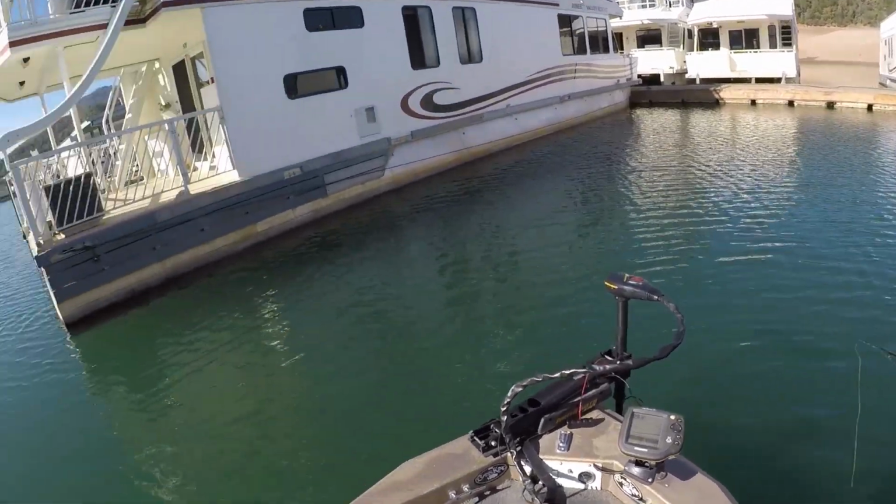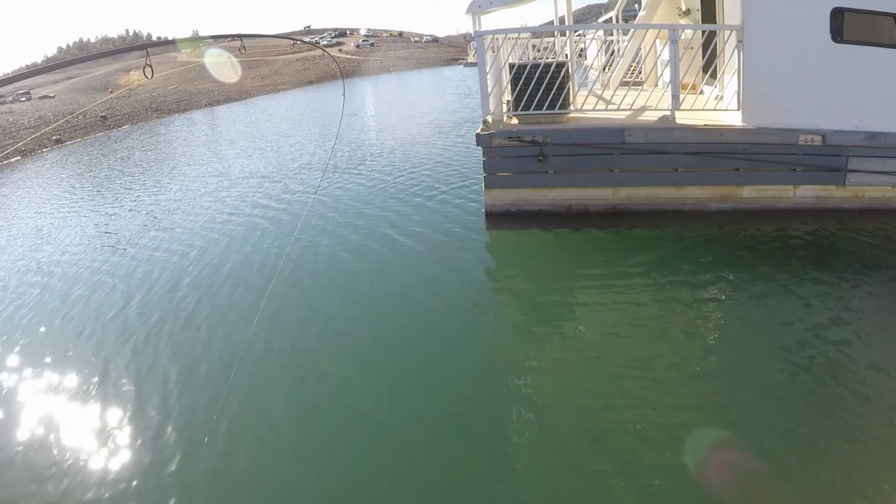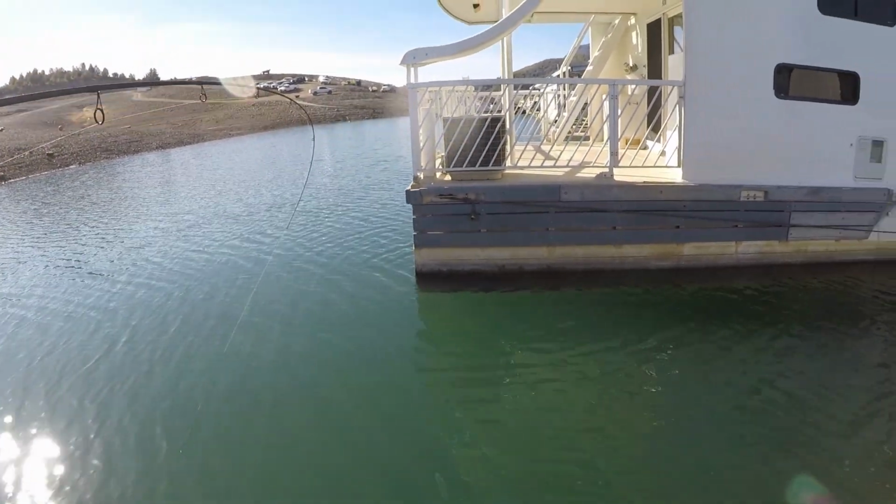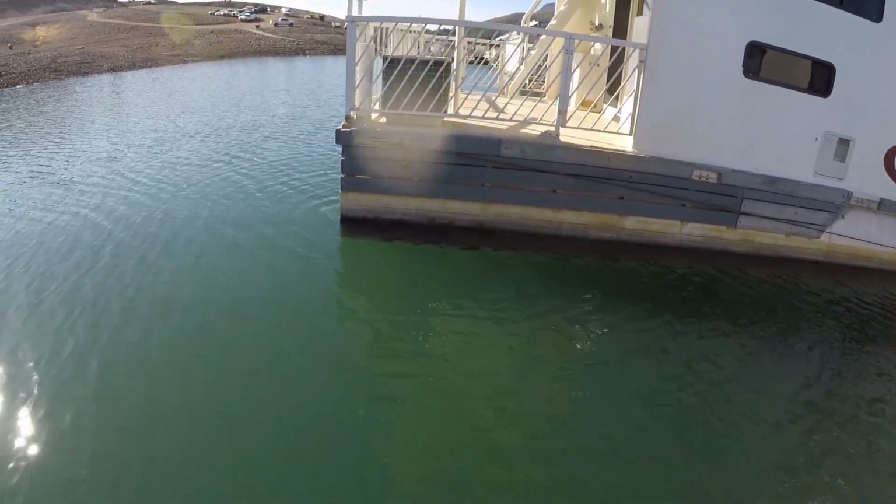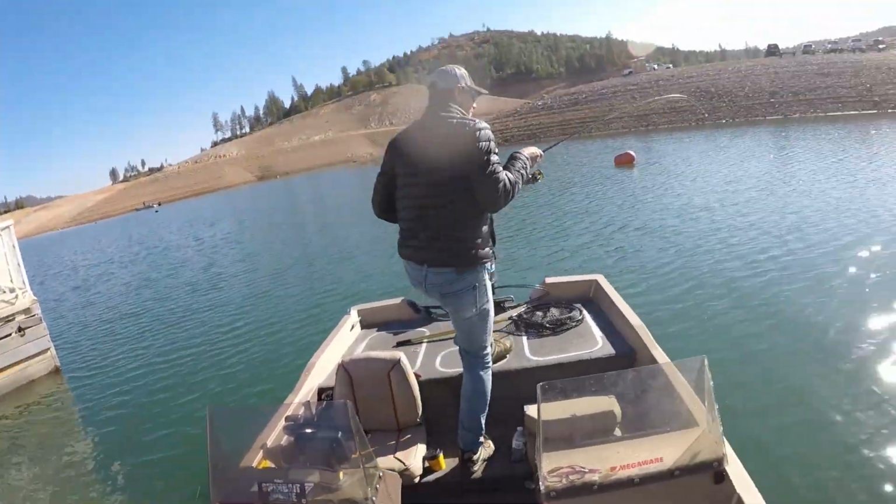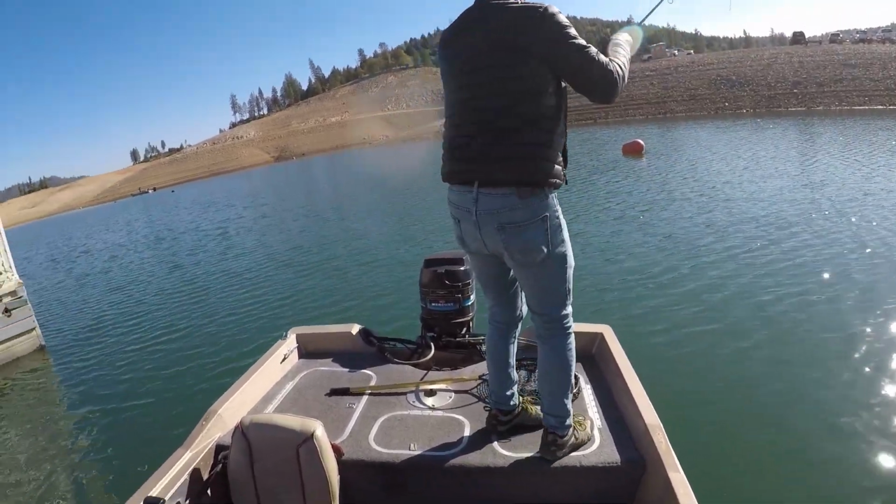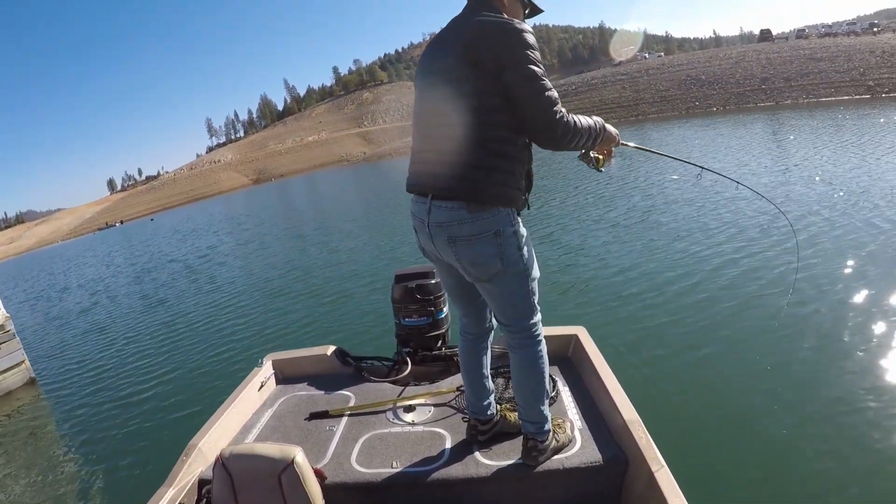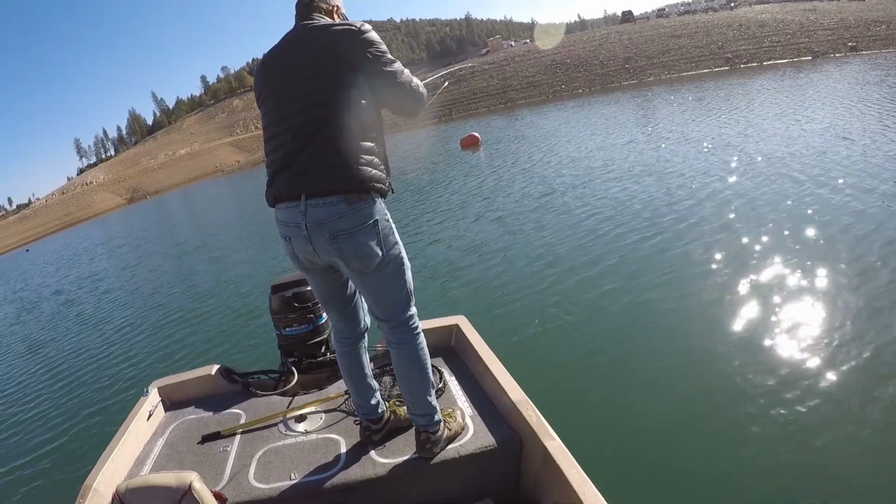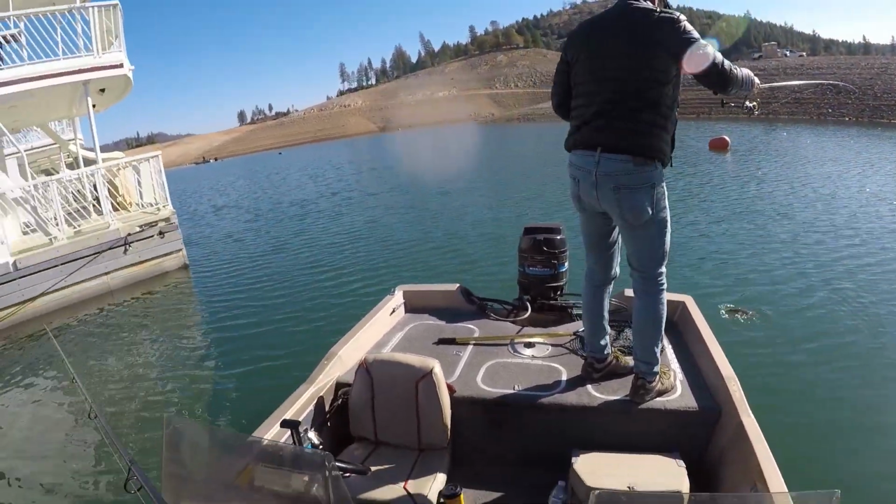Got him. Better one. That looks like a pretty big one. It's fighting pretty hard. It's fighting like a big one. He's got pretty big head shakes. It's not a bad fish. Yeah, it's not a bad fish.